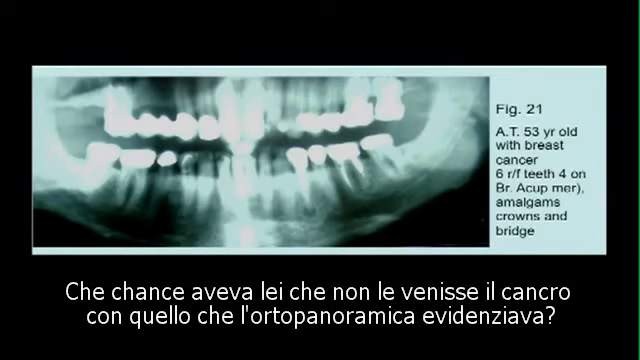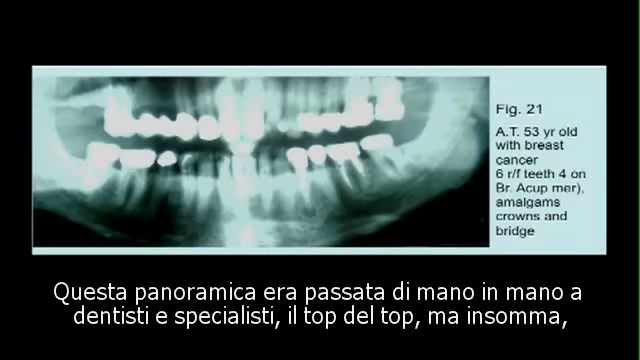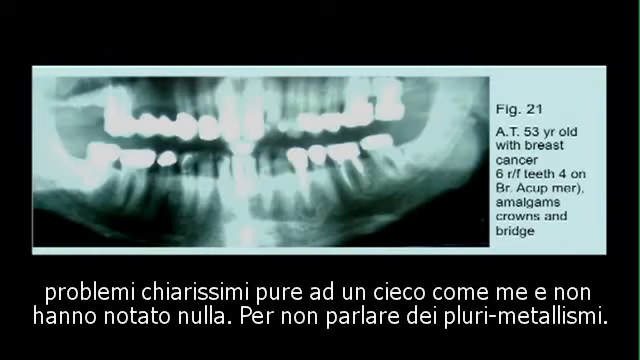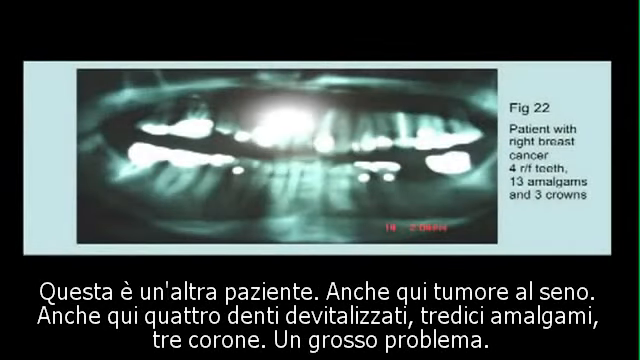So what are her chances of not getting cancer? She also had amalgams and crown and bridge. And that x-ray was passed by a top dentist and oral surgeons as being okay. But even I can see the problems, plus all the metallurgy. Here's another one, breast cancer, 4 root-filled teeth, 13 amalgams and 3 crowns.